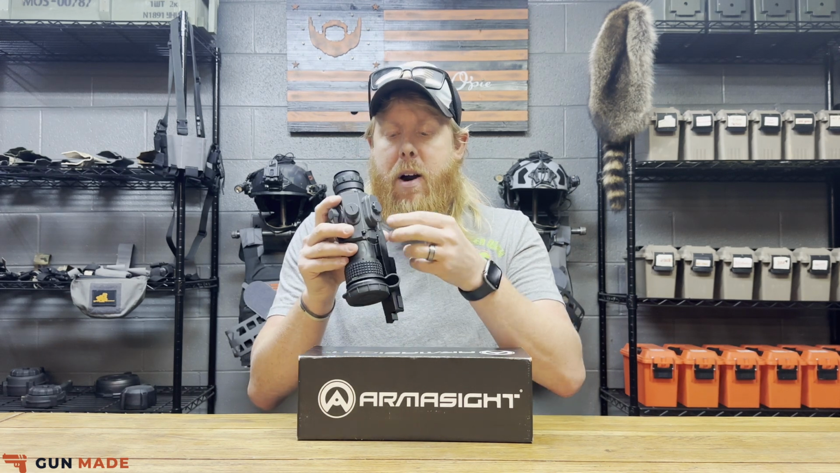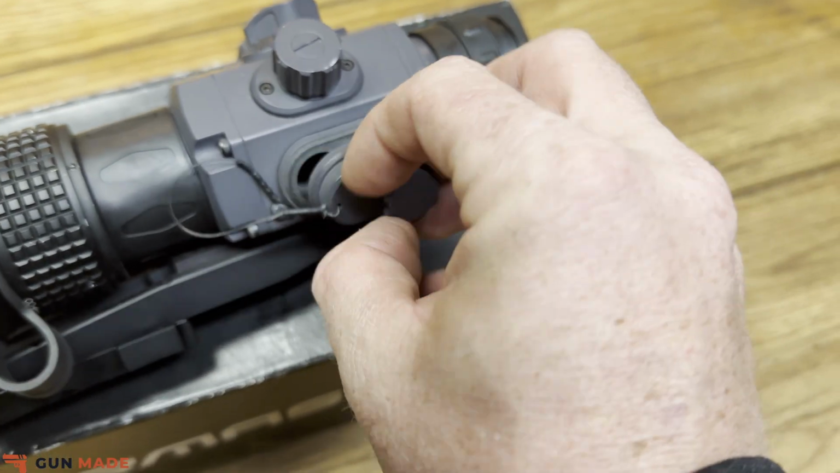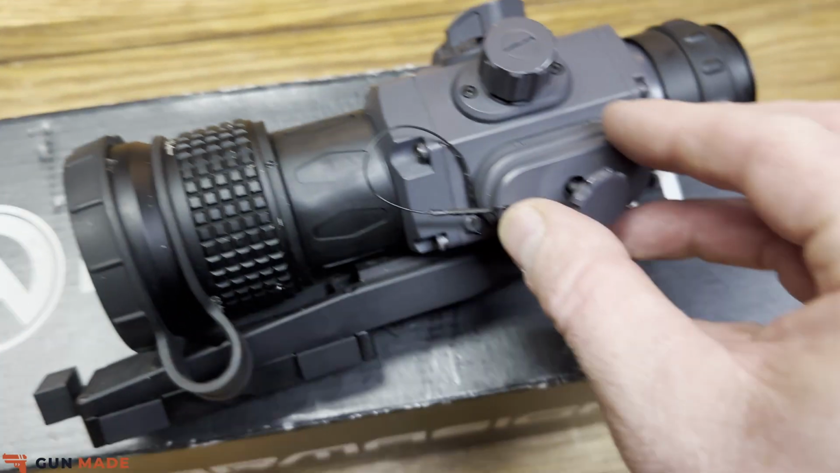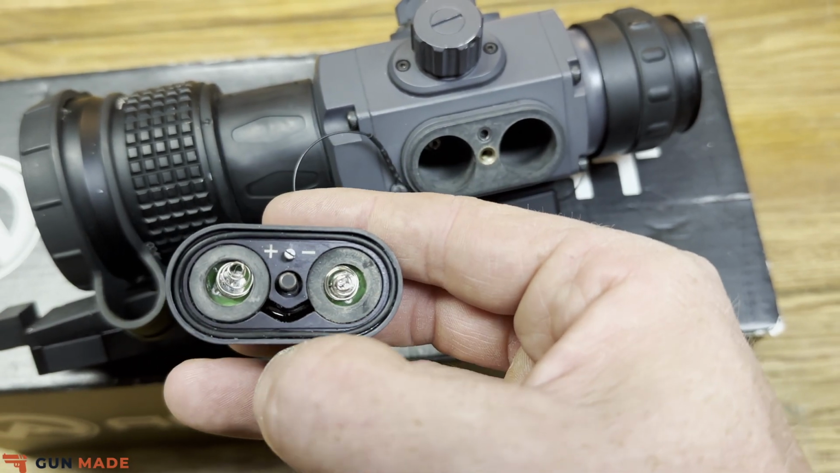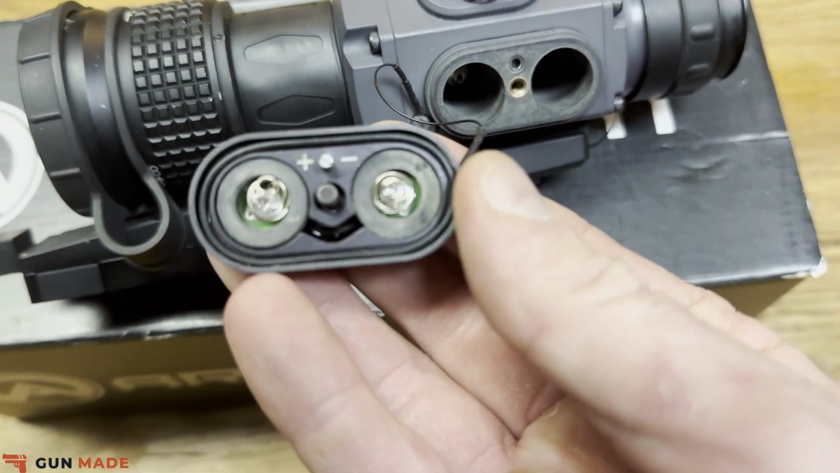And you guys have a very waterproof and sealed battery compartment here on the left side. This battery compartment is CR123, and there are 2 of them, and they even have it labeled on the inside here so that you know which direction it is going to go. They do claim that this thing will run 4 hours at 20 degrees Celsius.